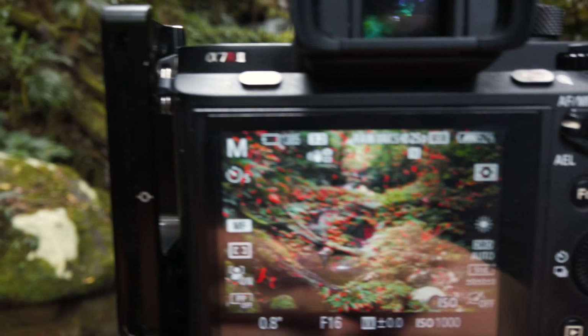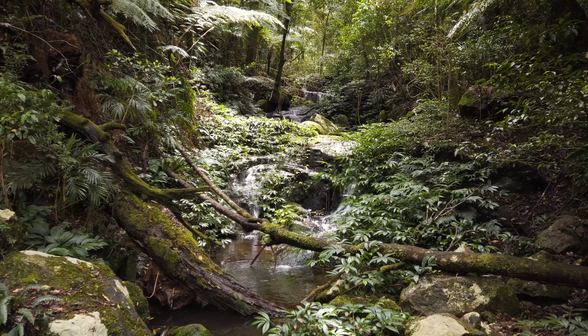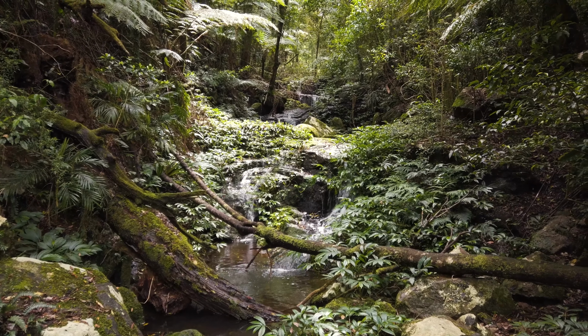I'm going to snap this photo now, 0.8 seconds, f16, ISO 1000, just so I can get a little bit of that texture in the water. And then I'm going to go ahead and throw an infrared filter on it, and we'll see what it does. Might do something cool. I don't know. Never tried. Oh, there's a little bit of light coming in. Just going to try and capture this one now. Perfect timing.